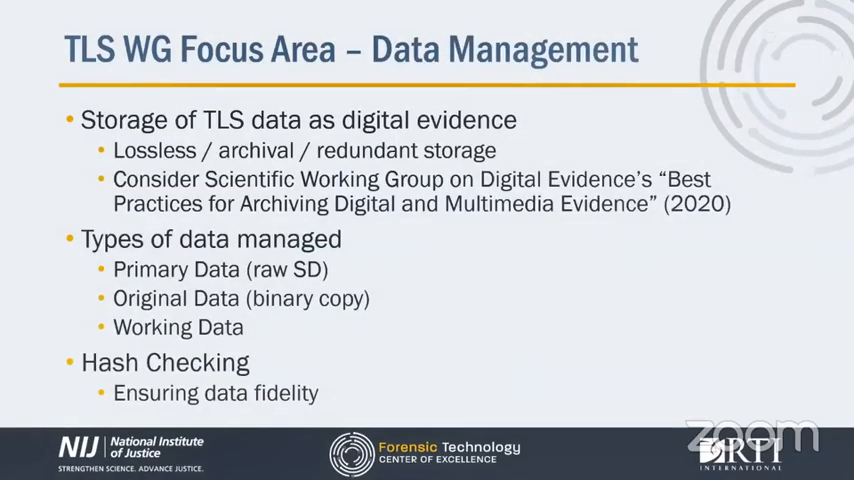As I'm sure you're all aware, the types of data we're managing is most often major case data, which comes with really long retention times and must be handled and stored correctly to ensure the integrity of the outputs and their acceptance in court. Data must be protected from loss or modification. Redundant storage of TLS data should adhere to state laws and department standard operating procedures.